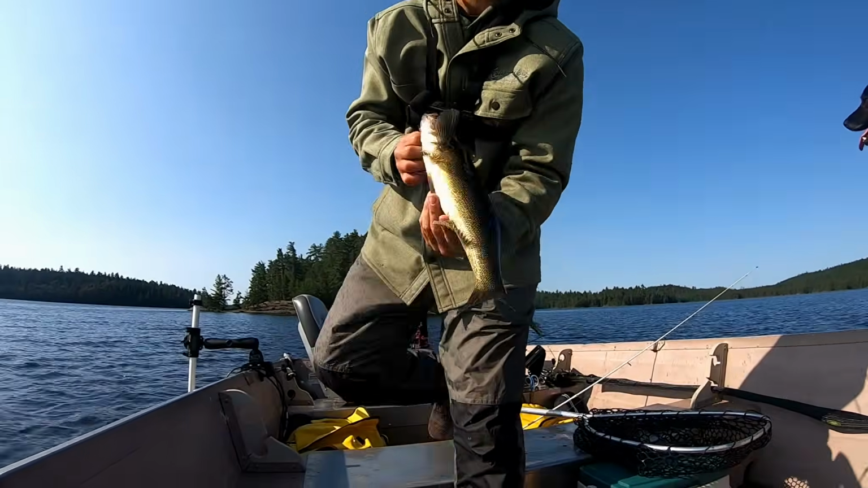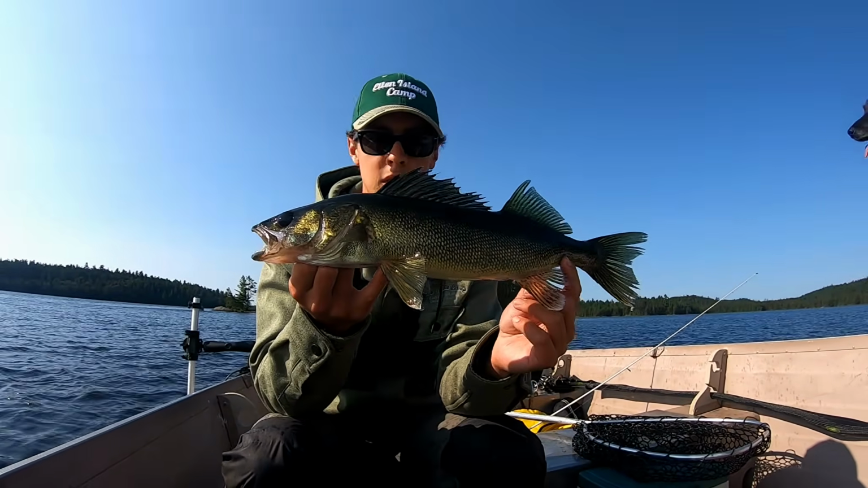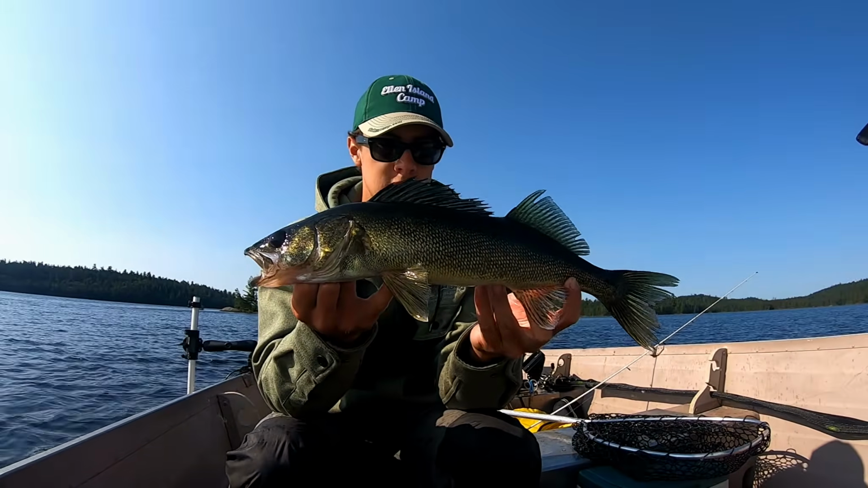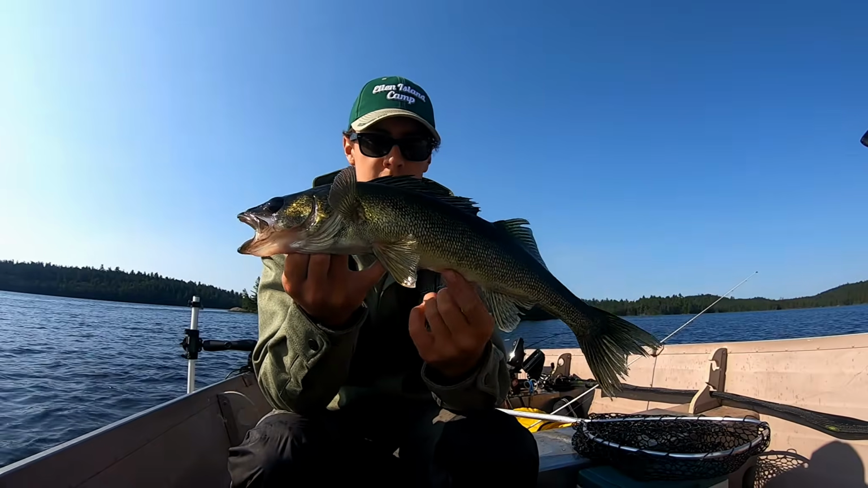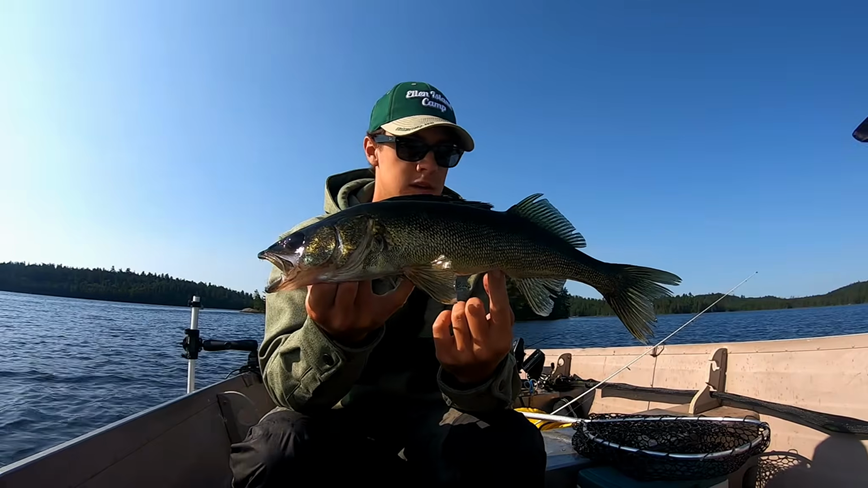Well, there we are. Switched up to spot number 3. This is our 5th walleye of the day, I believe. Another not a bad fish. He was up shallower. He wasn't suspended like the other ones, but he was up on the rocks and on the jigging worm.